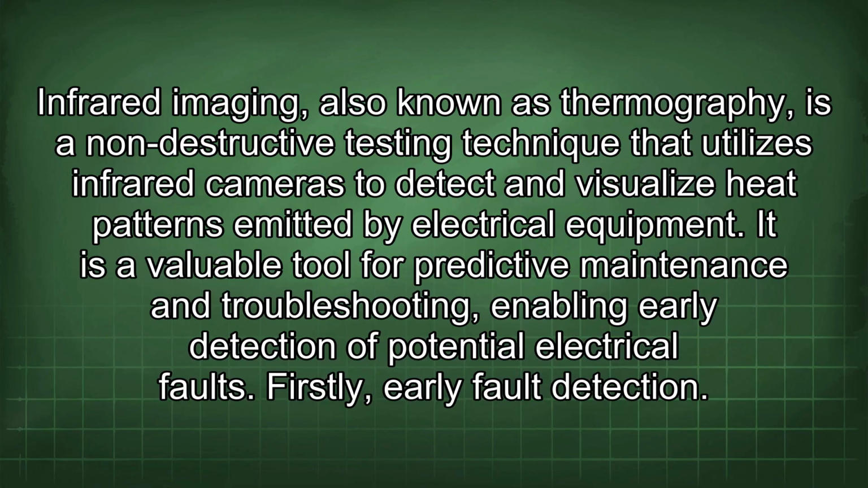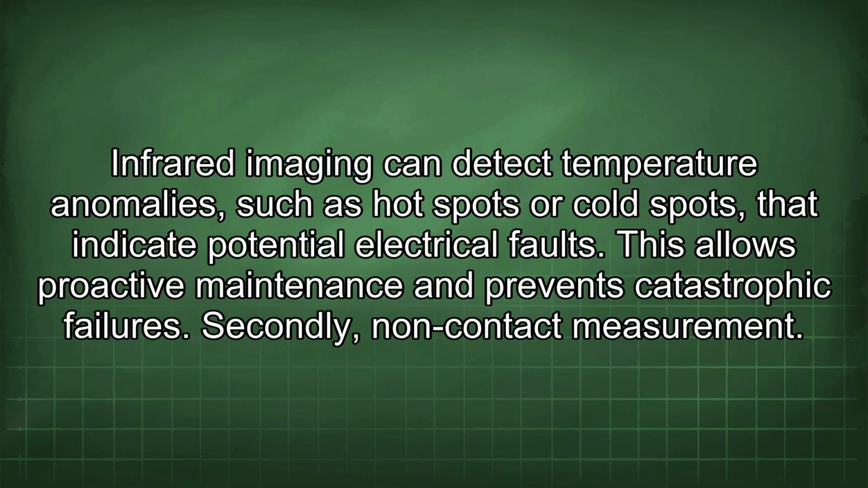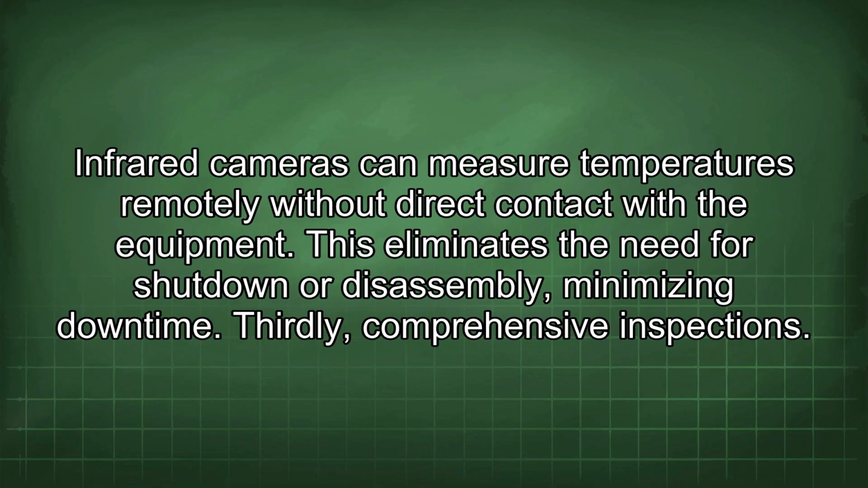Firstly, early fault detection. Infrared imaging can detect temperature anomalies, such as hot spots or cold spots, that indicate potential electrical faults. This allows proactive maintenance and prevents catastrophic failures. Secondly, non-contact measurement. Infrared cameras can measure temperatures remotely without direct contact with the equipment. This eliminates the need for shutdown or disassembly, minimizing downtime.